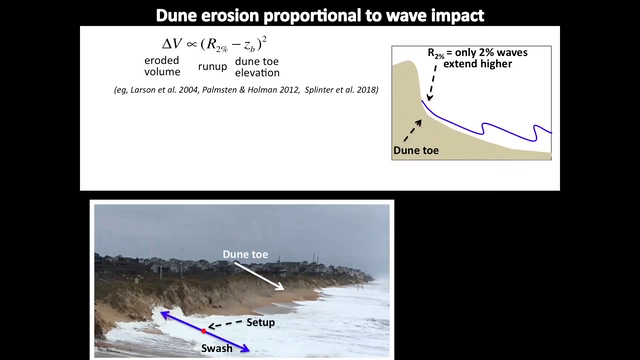Now, as you can imagine, there are quite a few parameterizations for how this process occurs because people are very interested. A very common parameterization is that the change of volume in the dunes, so the dune erosion, is proportional to the difference between the 2% run-up, which I'll explain more in a minute, and the elevation of the dune toe. So the 2% run-up is the elevation which only 2% of the waves exceed. So basically what that's saying is that the dune erodes when the water gets higher than the dune base. Not too terribly surprising. But the dune toe elevation, that's something we can define pretty easily.